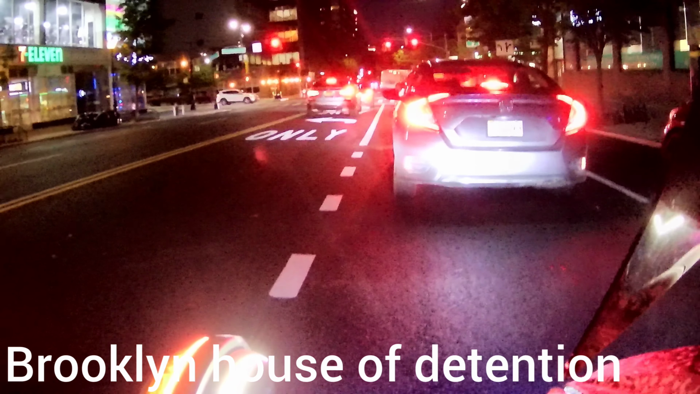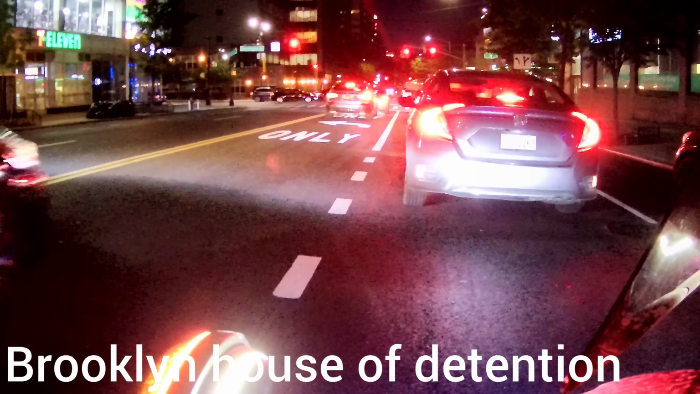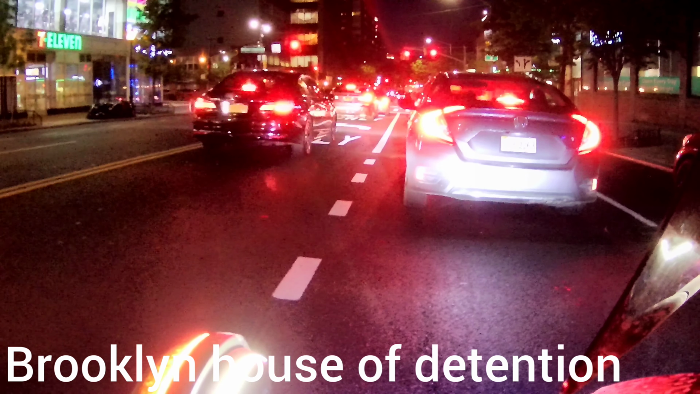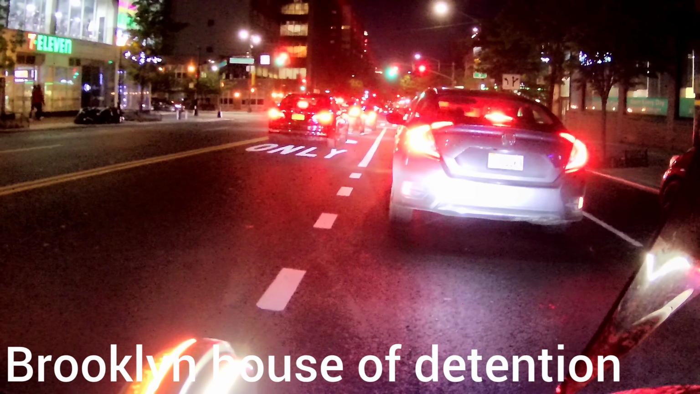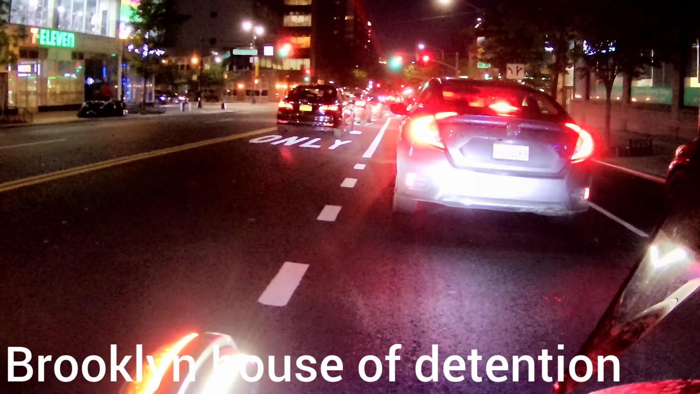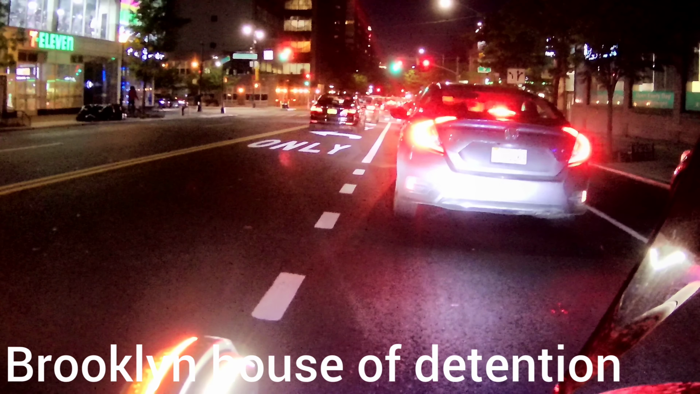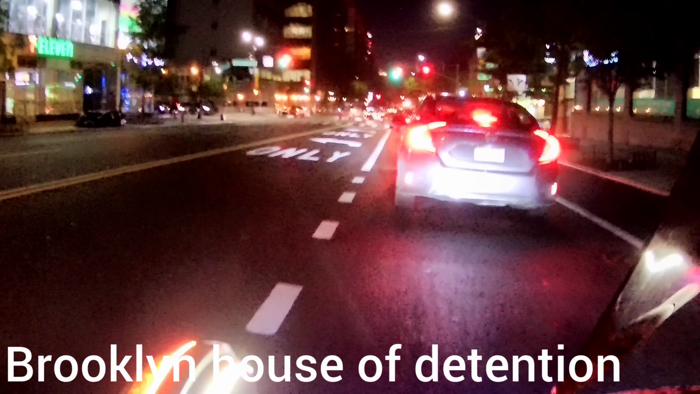We're downtown Brooklyn. This is Atlantic Avenue, New York City. Up ahead, that tall building is the detention center. So anybody who's arrested in the borough of Brooklyn, that's where you stay tonight. I guess before the reform laws now, I don't think anyone stays anymore overnight. That's an extremely violent crime.